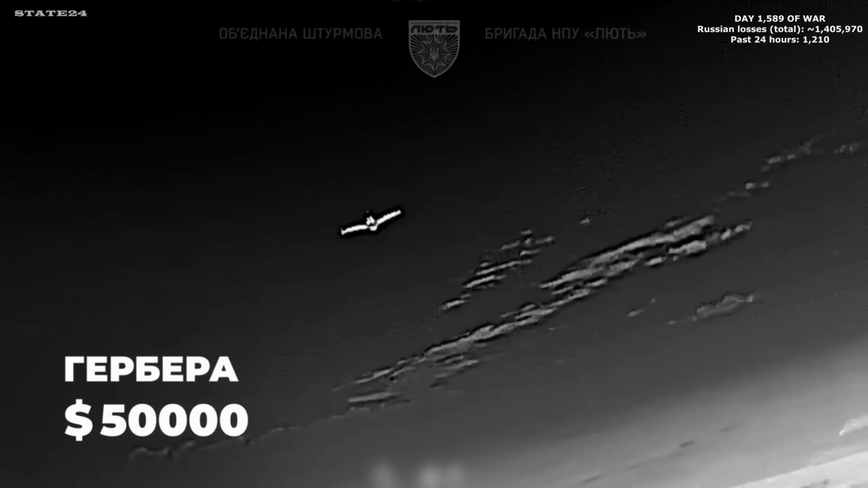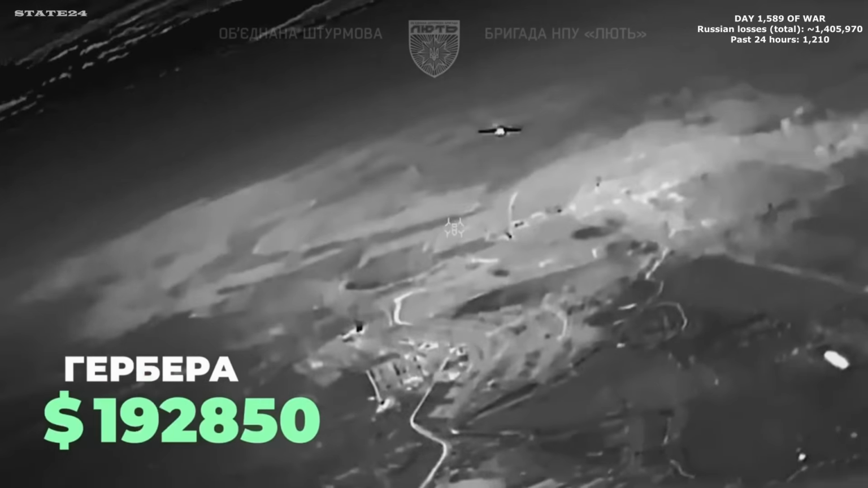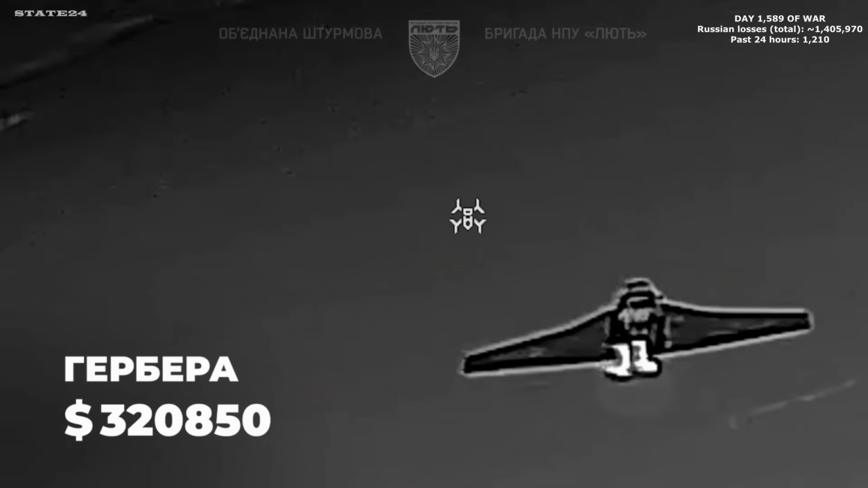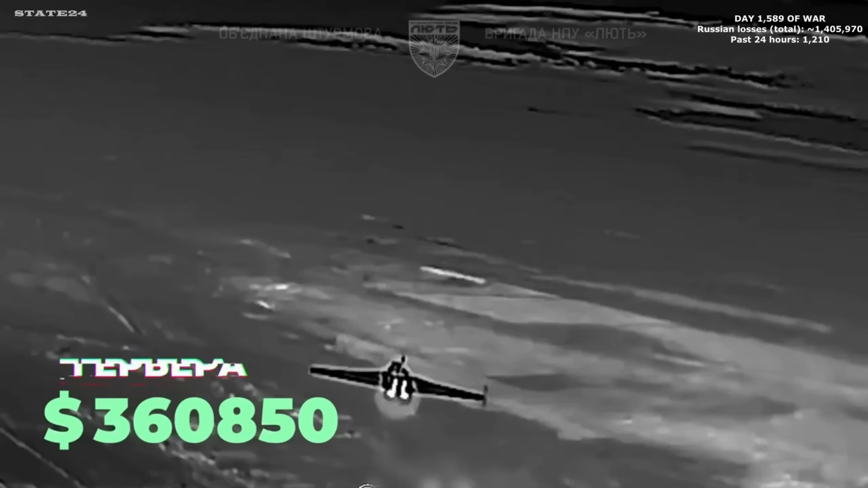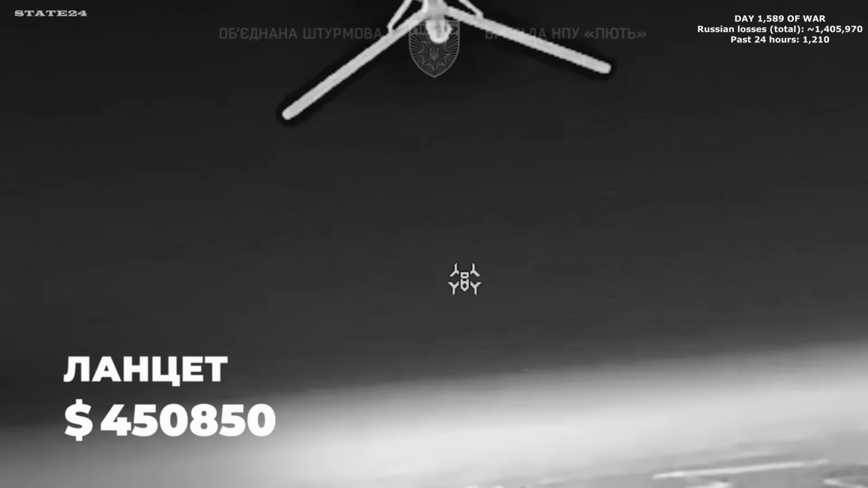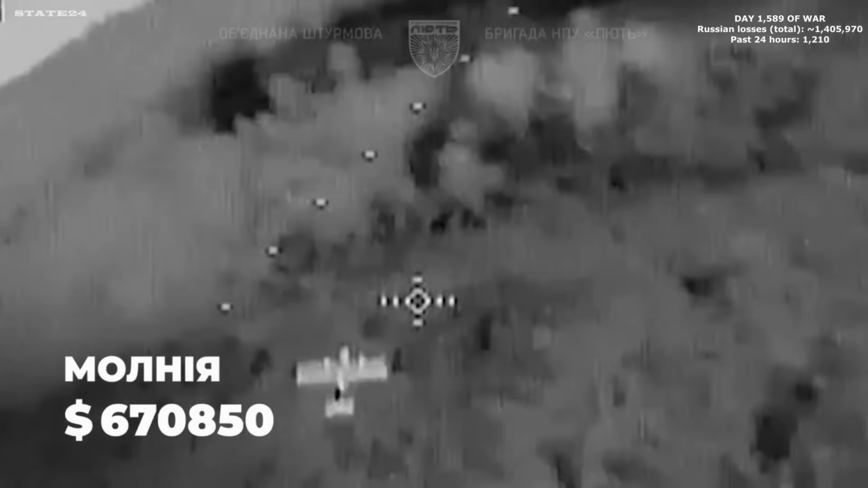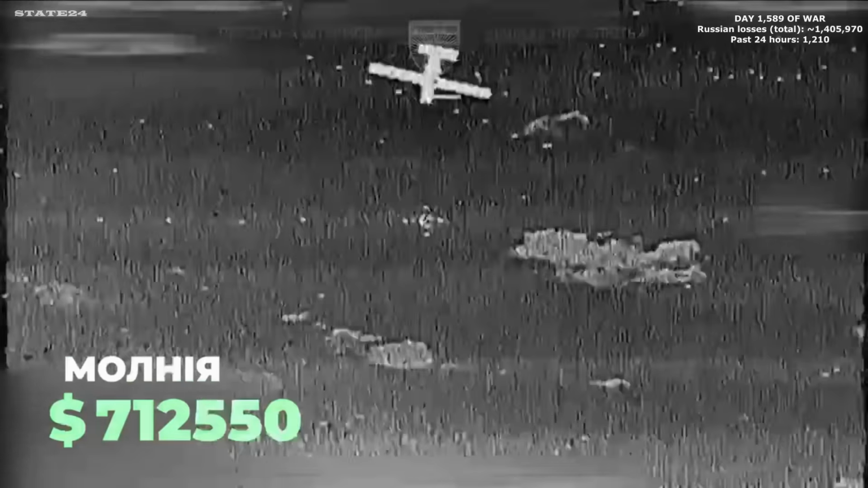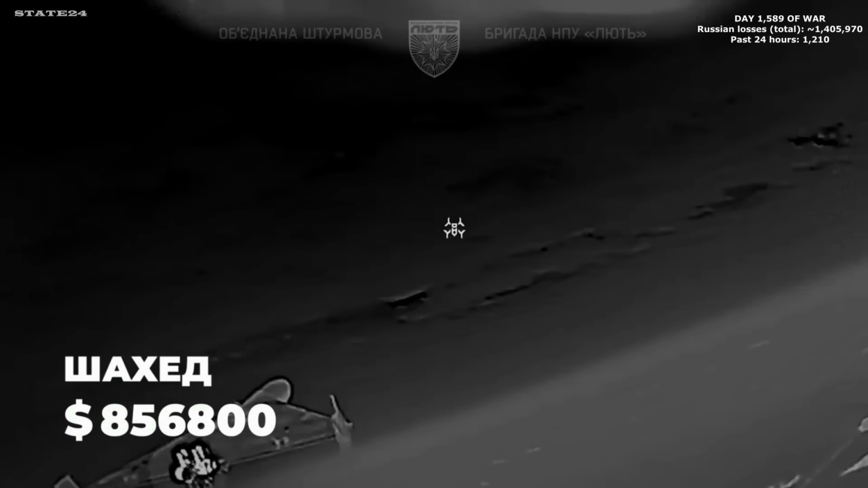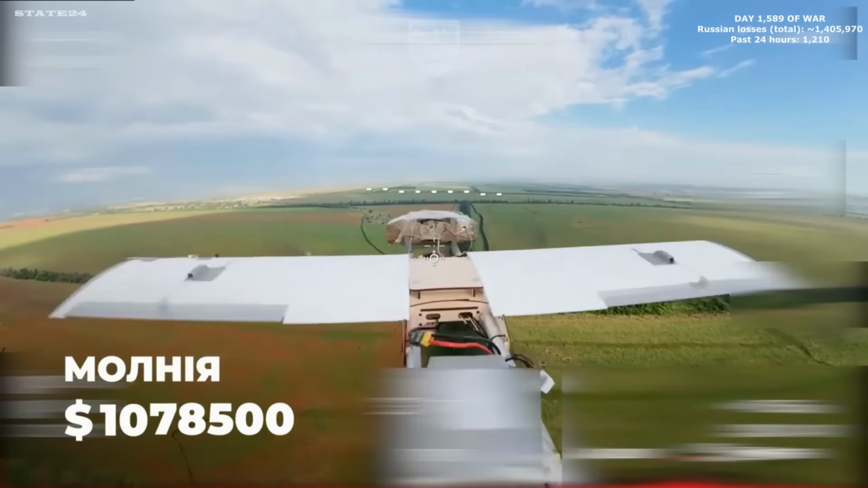The sky above Ukraine is its own battlefield. Russian drones keep coming. Shaheds, Molnias, Lancets, Zalas, Gerberas, wave after wave, every single day. Ukraine's Safari Regiment and Dnipro 1 Brigade meet them up there with their own FPV interceptors, drone against drone, thousands of feet in the air. Each type Russia sends has a different purpose. Shaheds for long-range infrastructure hits, Lancets for precision strikes on artillery, Molnias for fast kamikaze runs. Ukraine keeps stopping them before any of it lands.